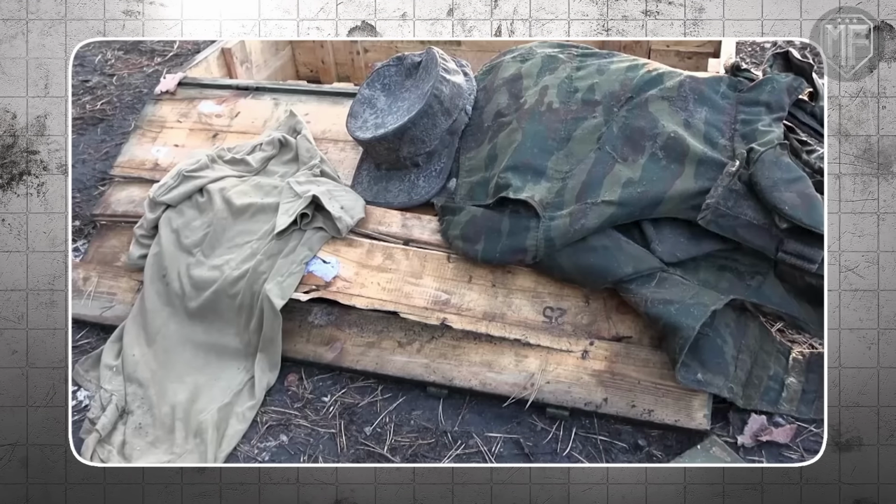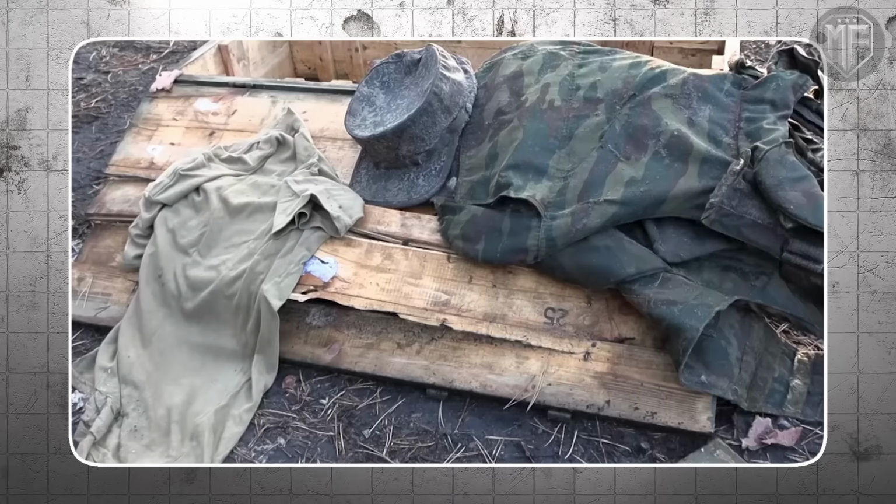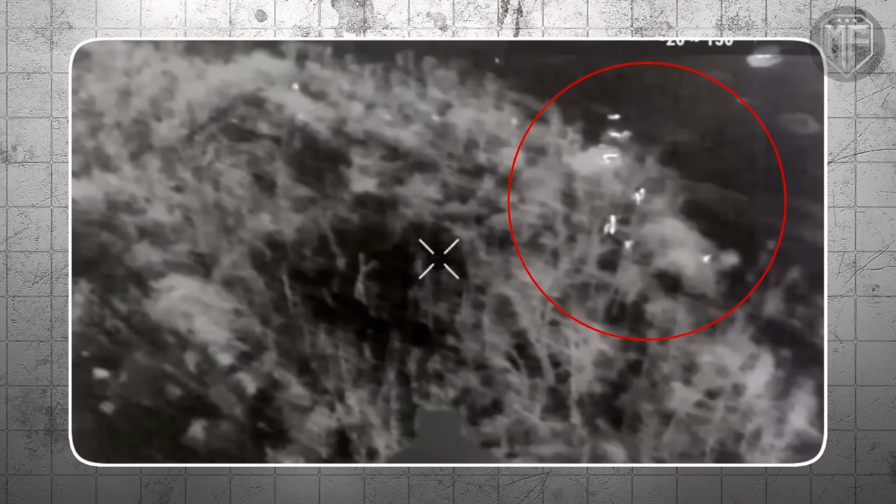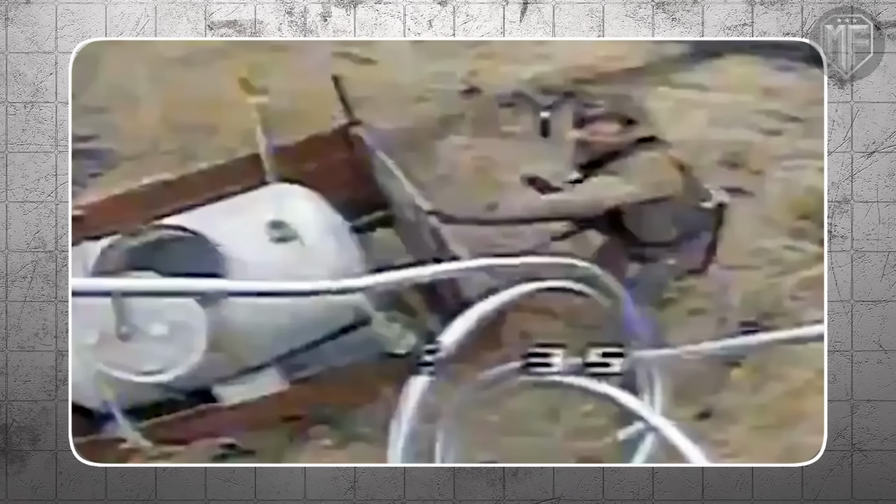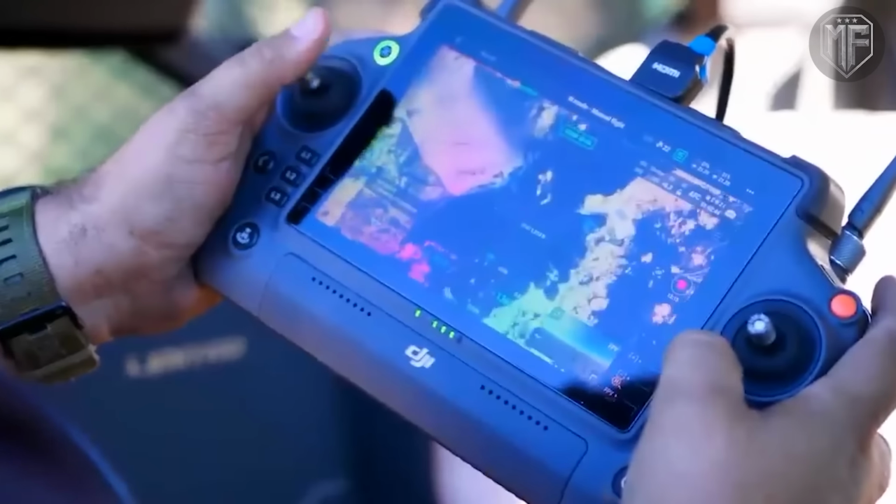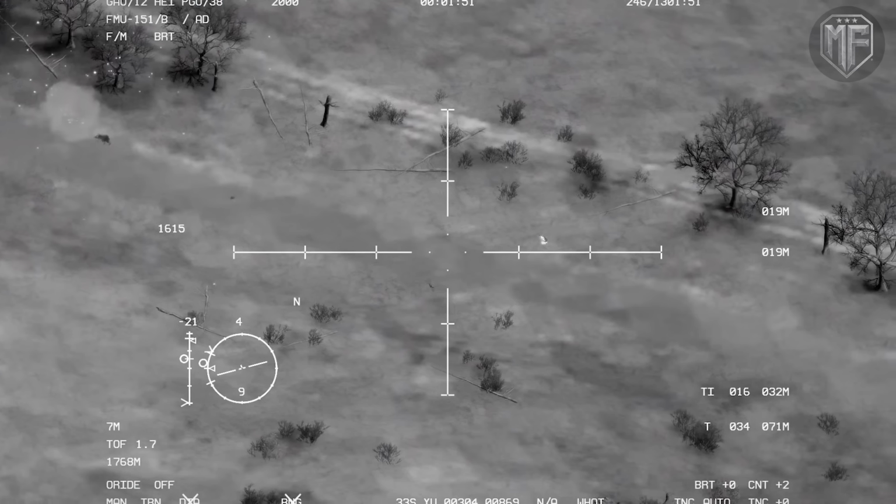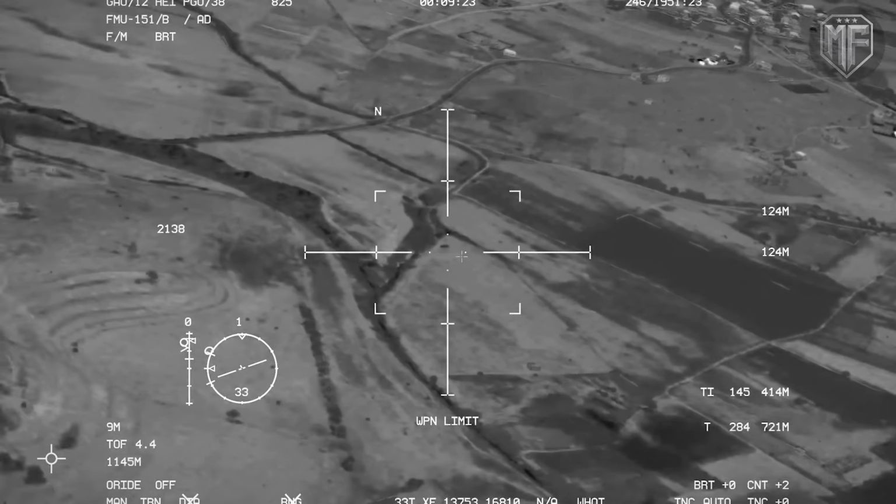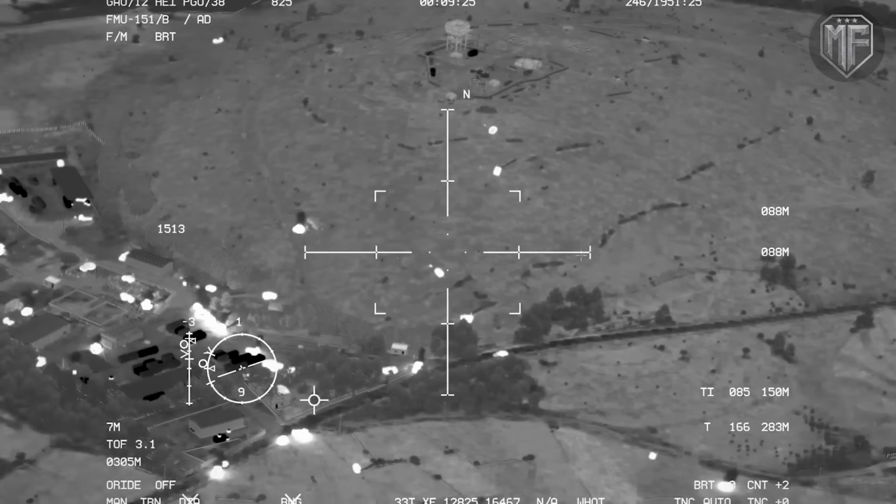Wet clothing can cool faster than dry fabric, walls and berms can block the camera's view, and shallow ditches can cut the silhouette. But none of these tricks are guaranteed if the drone keeps circling and updating the picture in real time. Even weather is unreliable cover, because wind and drifting clouds can change background temperature. Yet the human body remains a steady heat source that reappears once the angle opens.